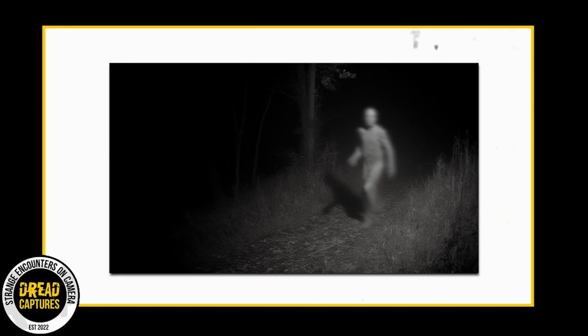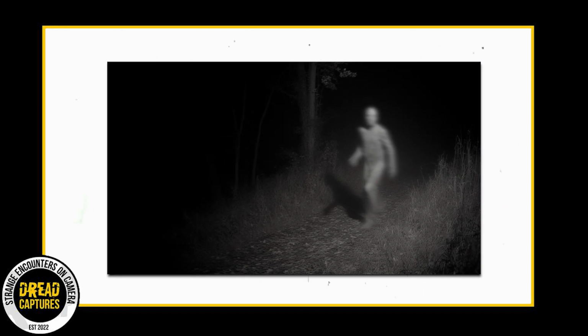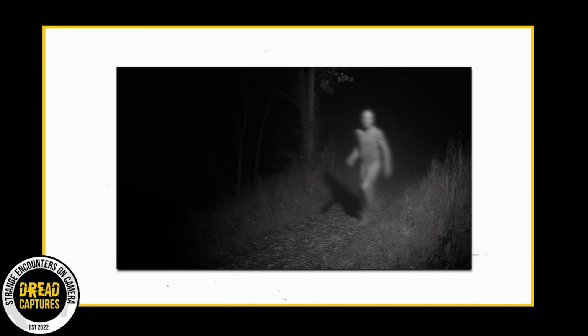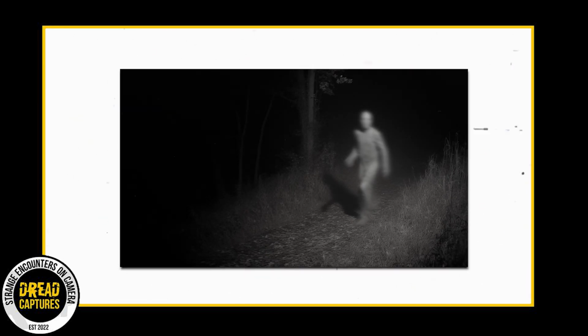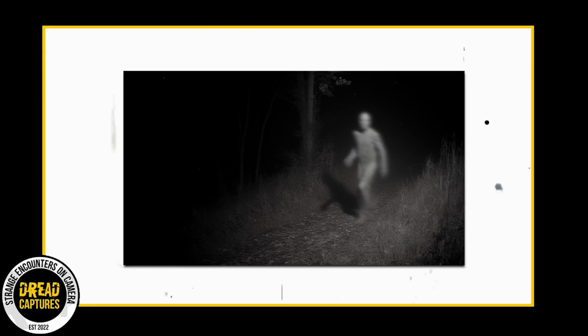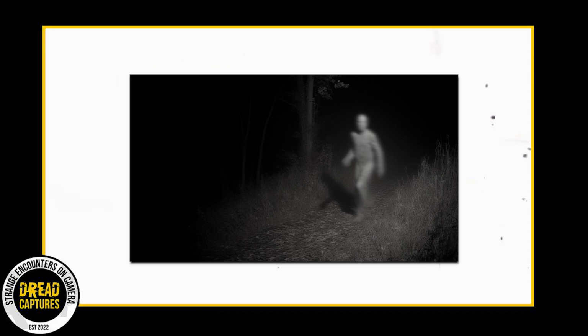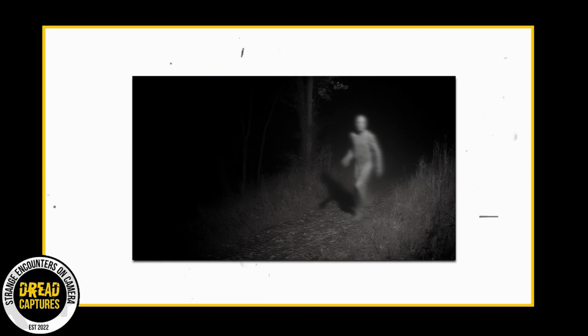Then, one night, something came across my camera's field of view, but it wasn't an animal. It was tall, almost 6 feet tall, and pale. It was bipedal, looked exactly like a human, but moved much, much slower. What stood out the most was its skin color, the brightest white. I didn't understand what I was looking at.